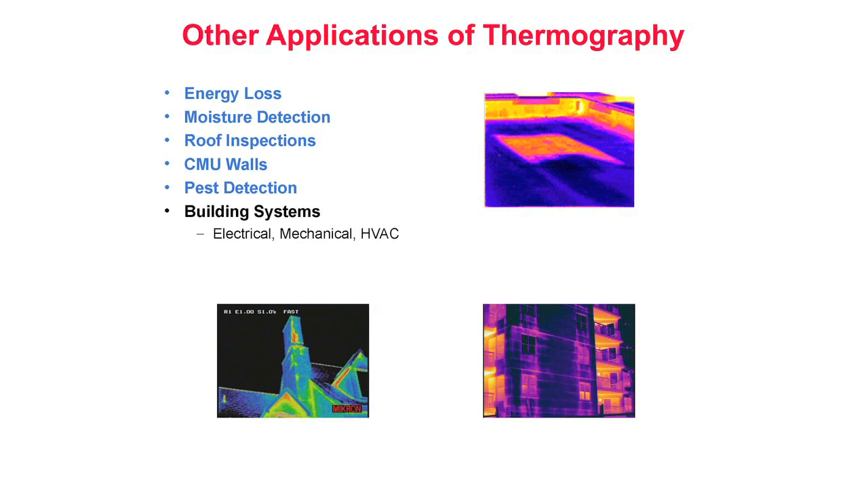Applicable subsystems would include but not be limited to electrical systems, mechanical systems, and HVAC systems. Over the next several slides, we'll examine each of these applications in greater detail.